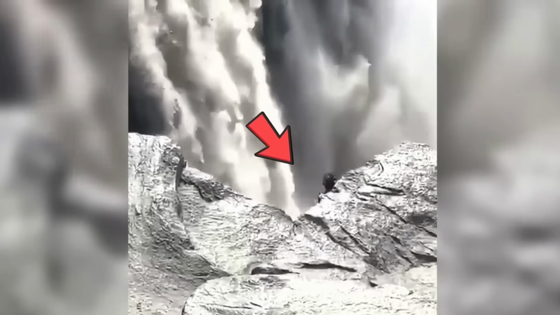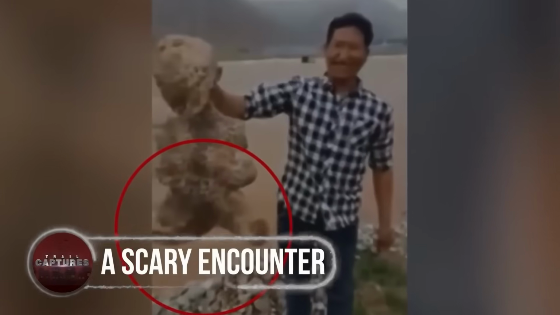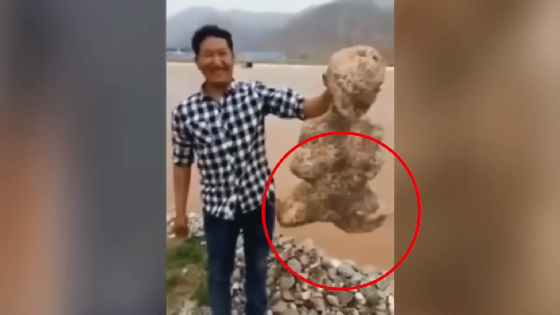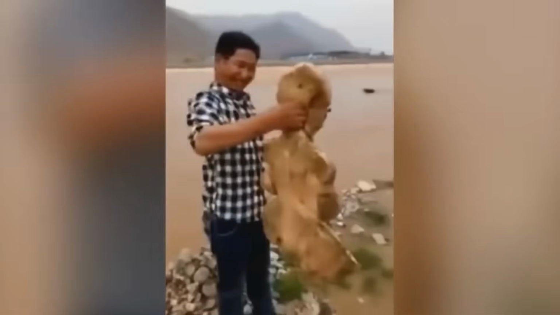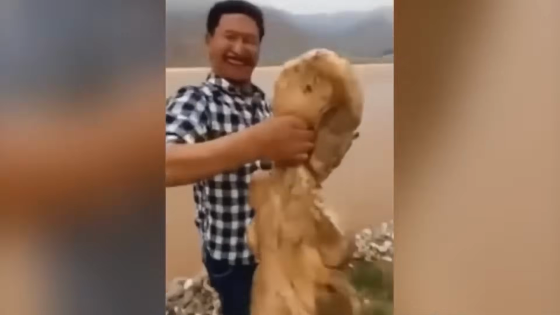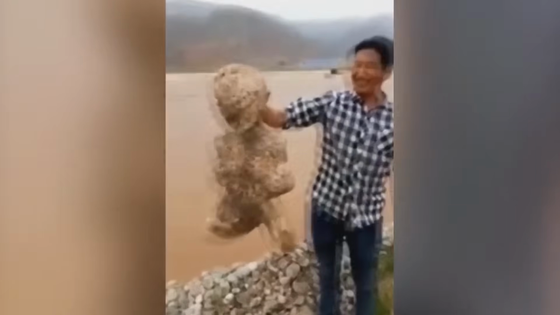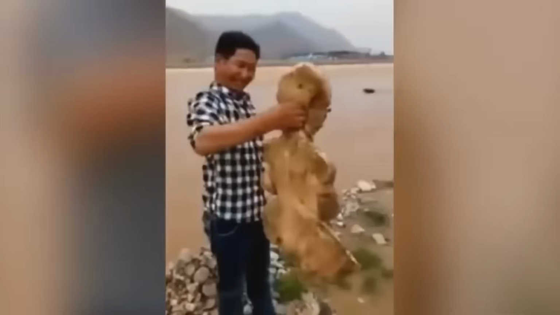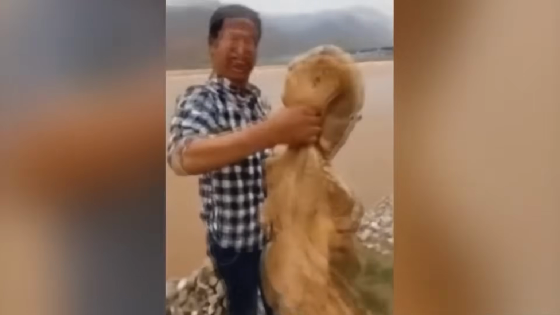It looked really creepy. A scary encounter. Somewhere on a beach in China, a man came across this strange sponge-like creature. Thinking it was dead or possibly not alive at all, he went to it and grabbed it with his bare hands. However, the creature wasn't dead at all, and that's when we saw it move its hands and legs, or whatever you want to call those, in a peculiar way. Could this be some kind of mutated starfish? Let us know what you think in the comments.